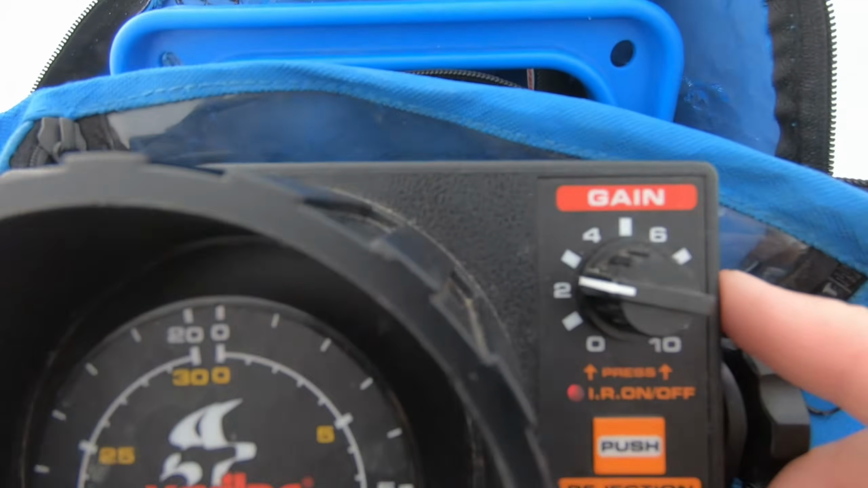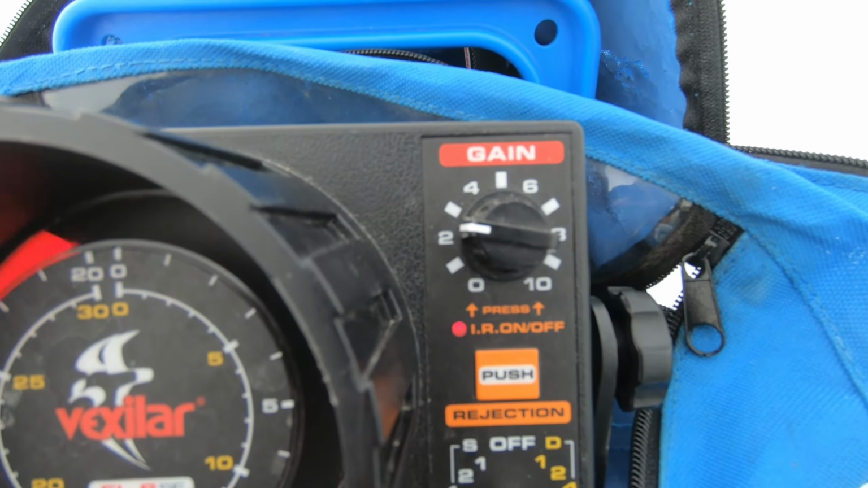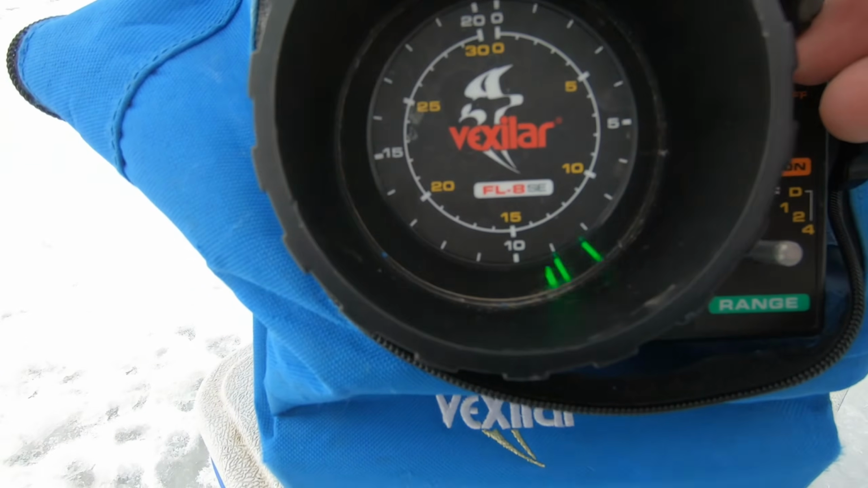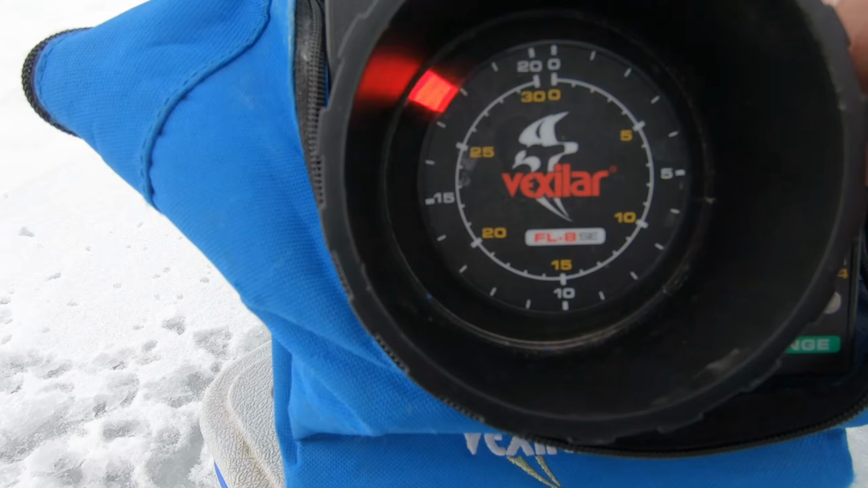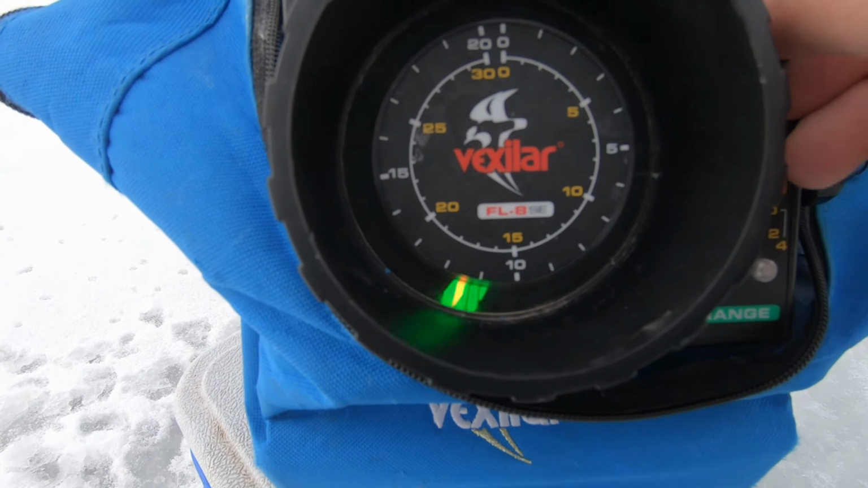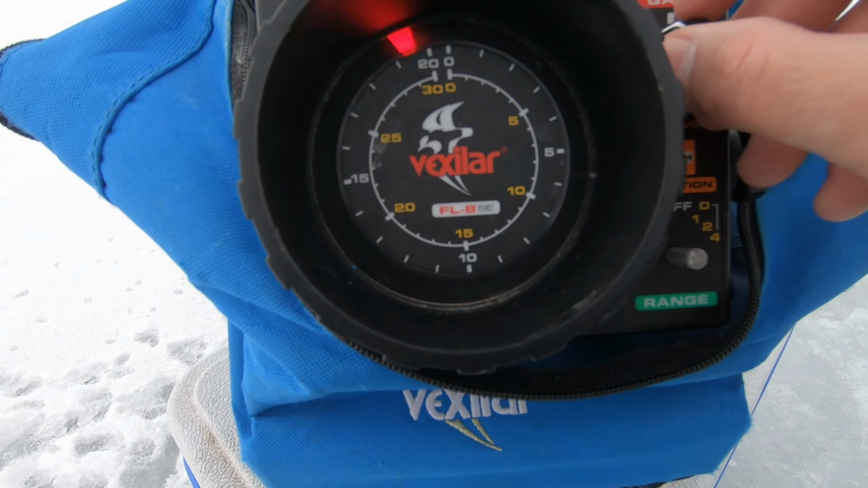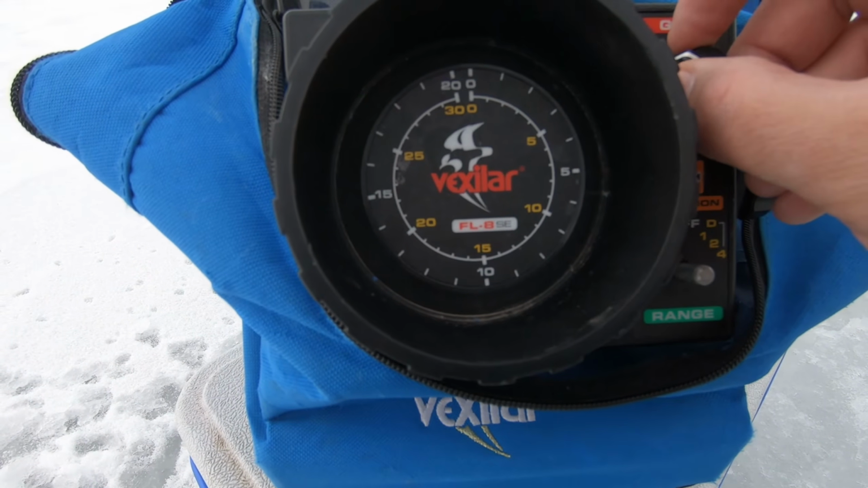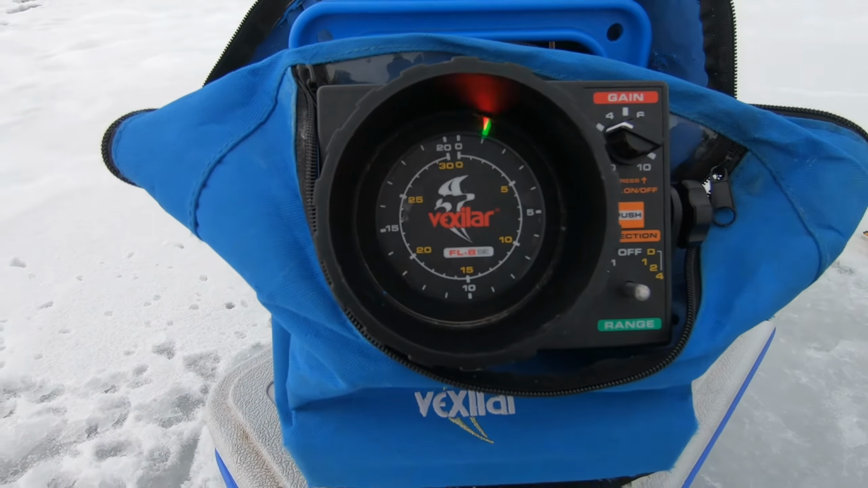The second dial up here, called your gain, essentially is going to be what you're discriminating, or the sensitivity. The higher that you turn that up, the more sensitive your transducer is going to be. You're going to get some feedback. You can see those green lines starting to show, yellow lines. Essentially, you want to balance right in between where you get too much feedback and no feedback, and that's going to allow you to see your lure or your bait as it drops down to the bottom.